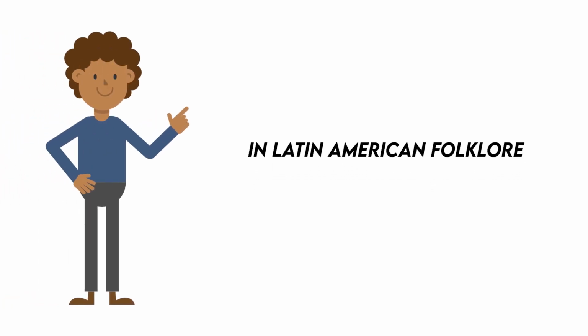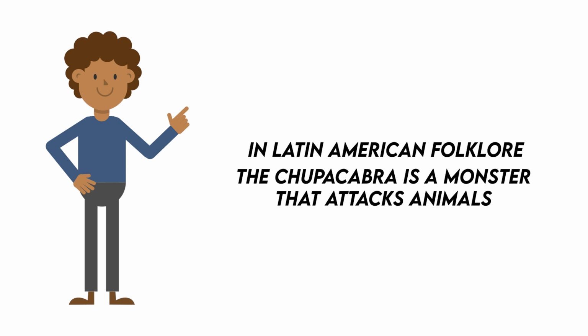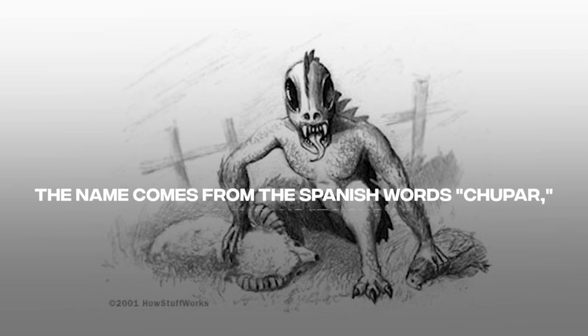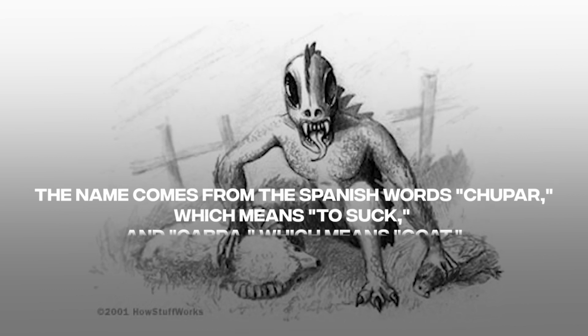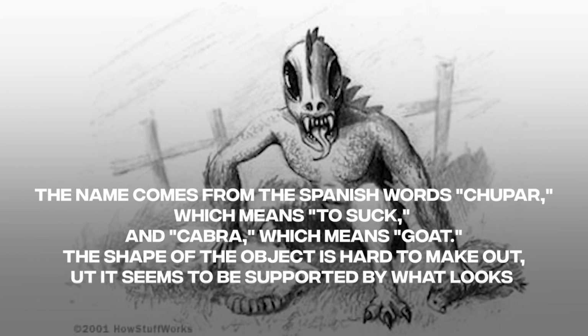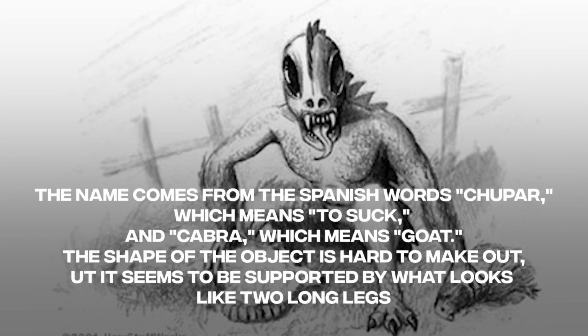The chupacabra is a monster from Latin American folklore that attacks animals and drinks their blood. The word chupar, which means to suck, and cabra, which means goat, are where the name comes from. It's hard to tell what the thing is, but it seems to stand on what looks like two long legs.